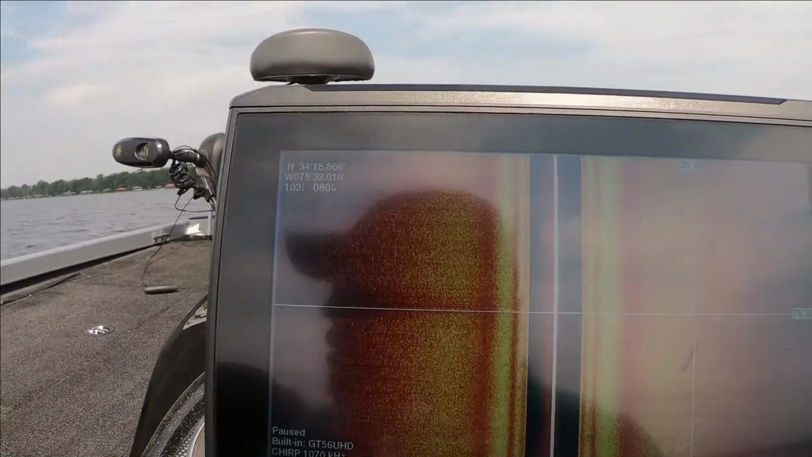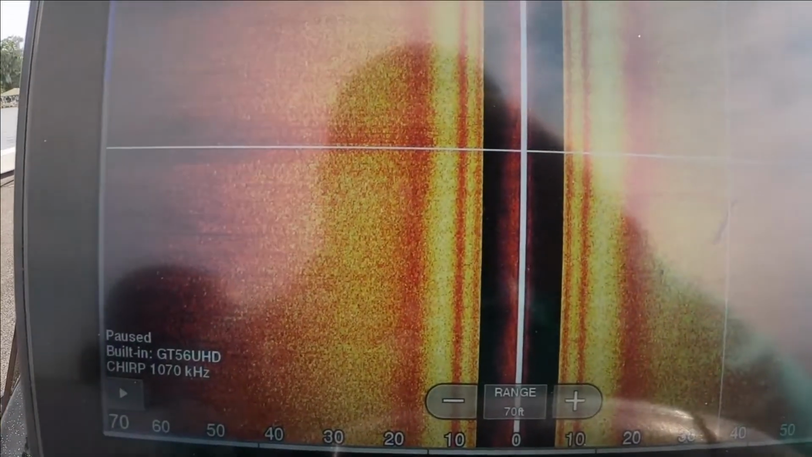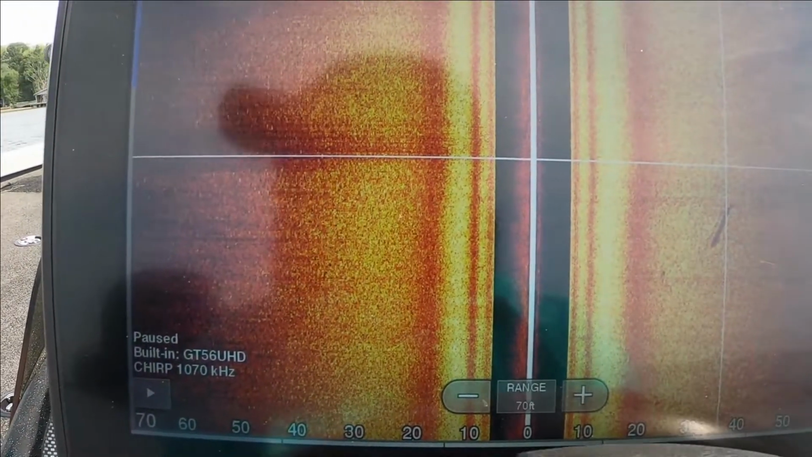Do a couple more passes over there, we can roll. That wind is trying to pick up.